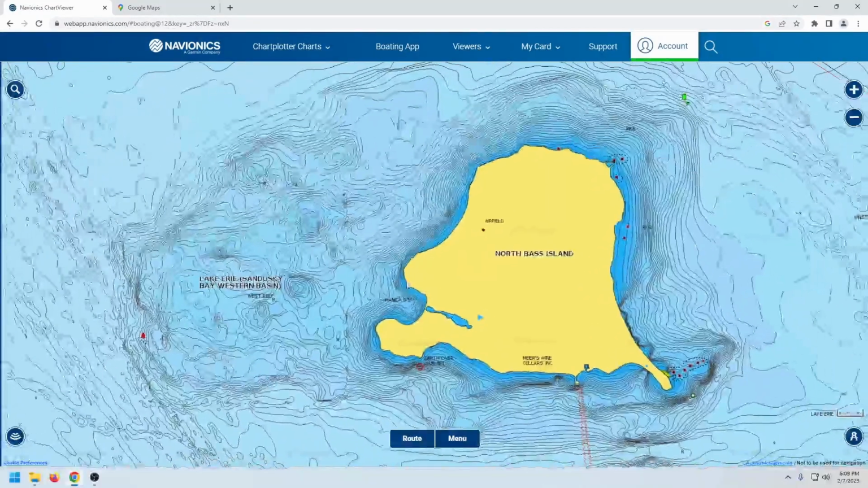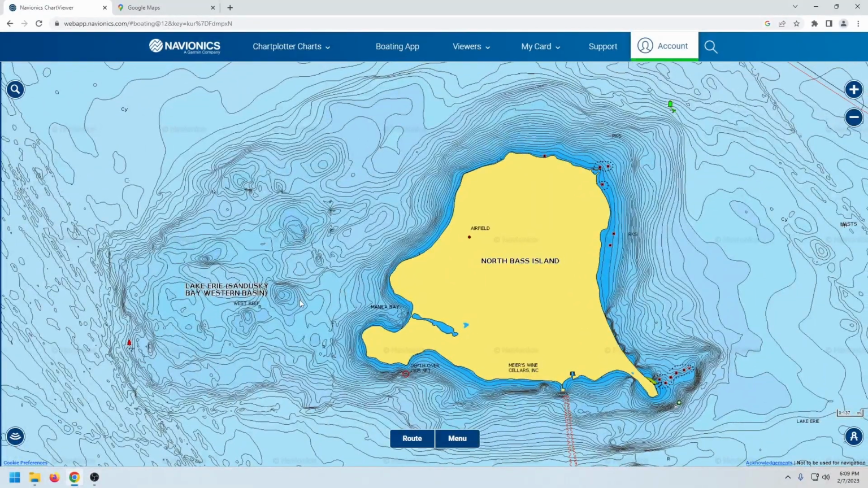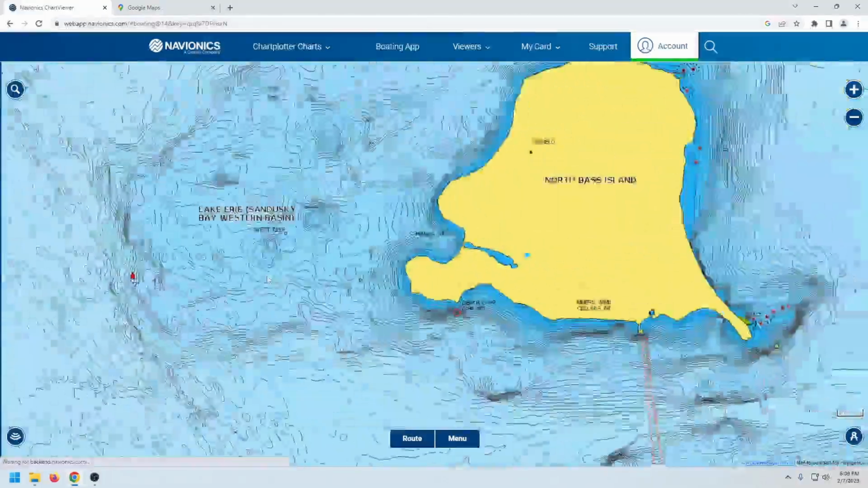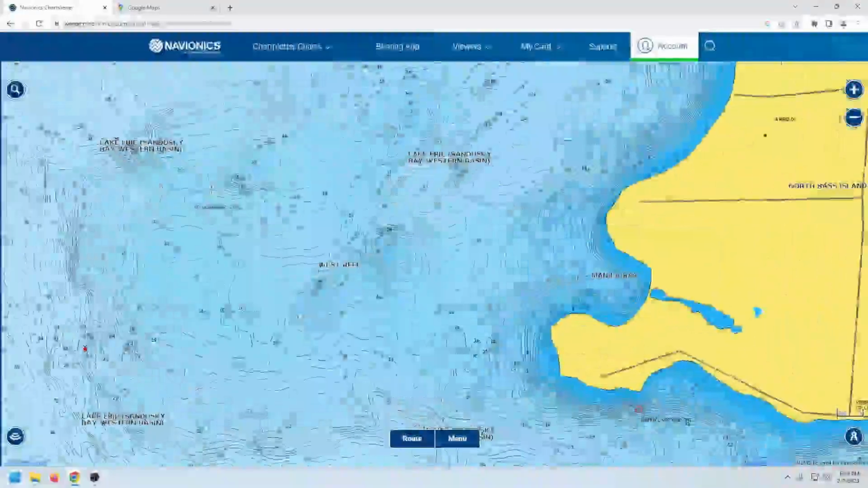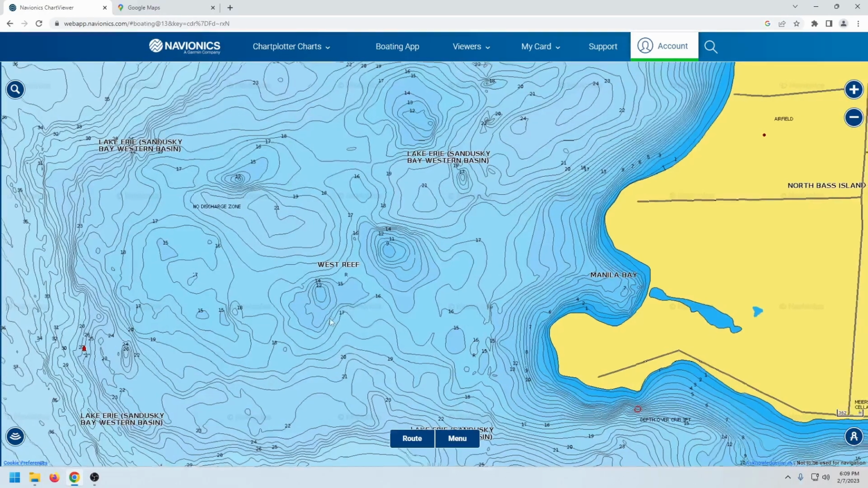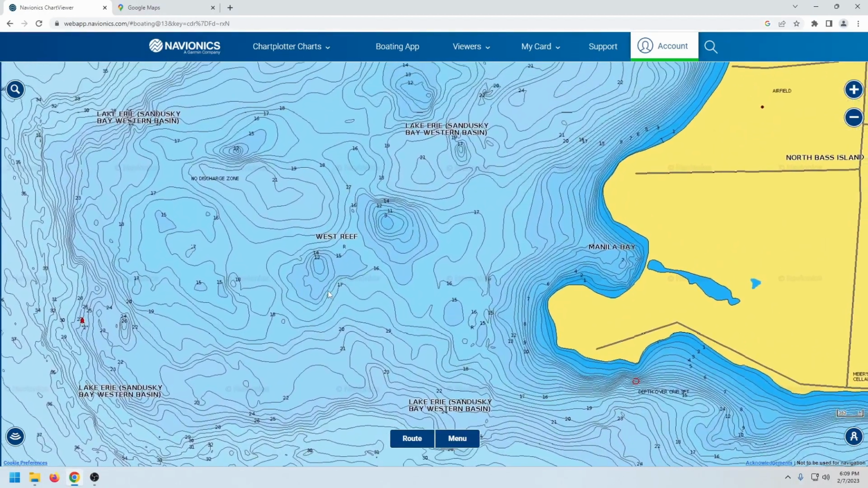So let's get started on the west side of North Bass Island. This reef over here on the west side is called West Reef. Pretty popular area for smallmouth and walleye fishing. First thing that I focus on at West Reef is the individual humps that are present on the reef, and you can see them plain as day on this Navionics chart.